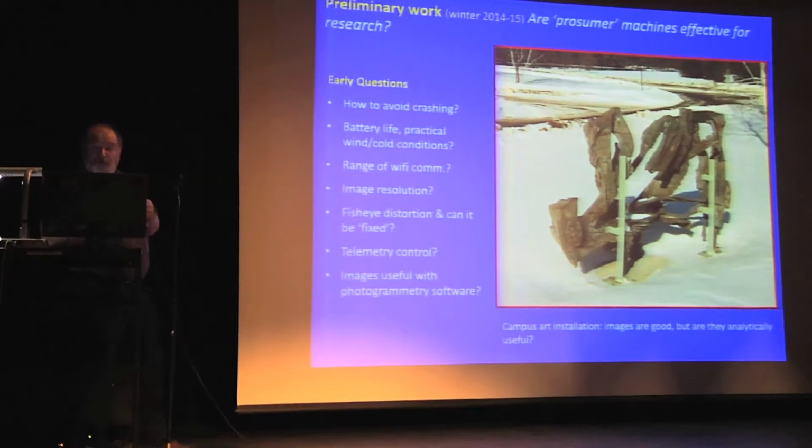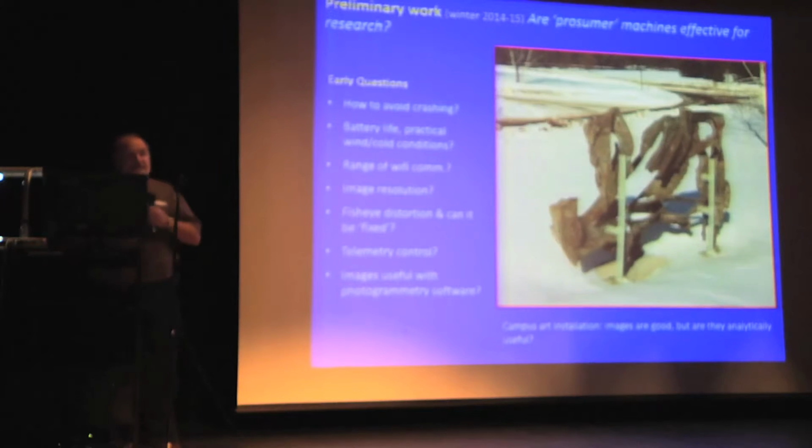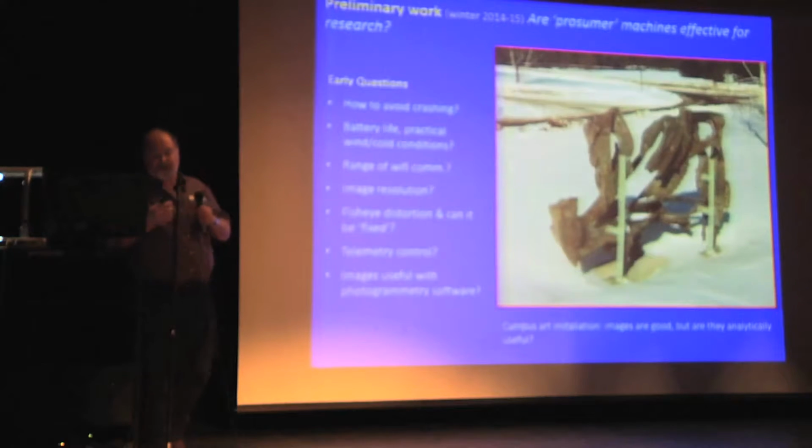The battery life is quite short. You have maybe 15 minutes to 18 minutes in the air, and that drops very significantly if the weather is cold. How far away can the camera and the drone be from the operator before you lose radio signal?